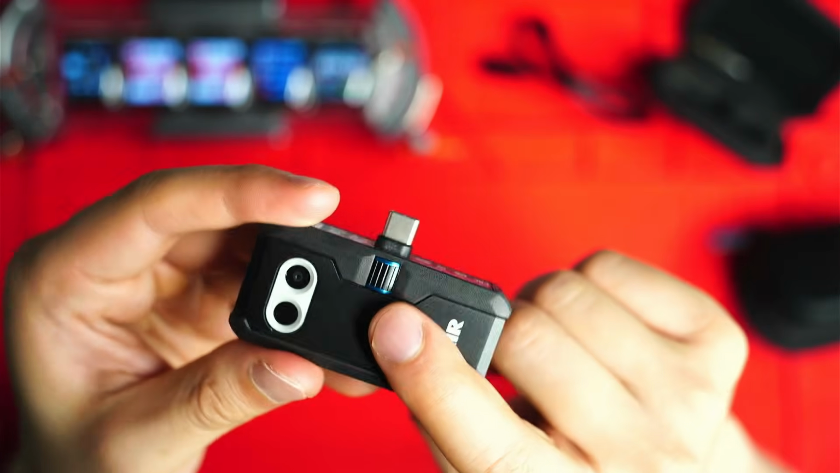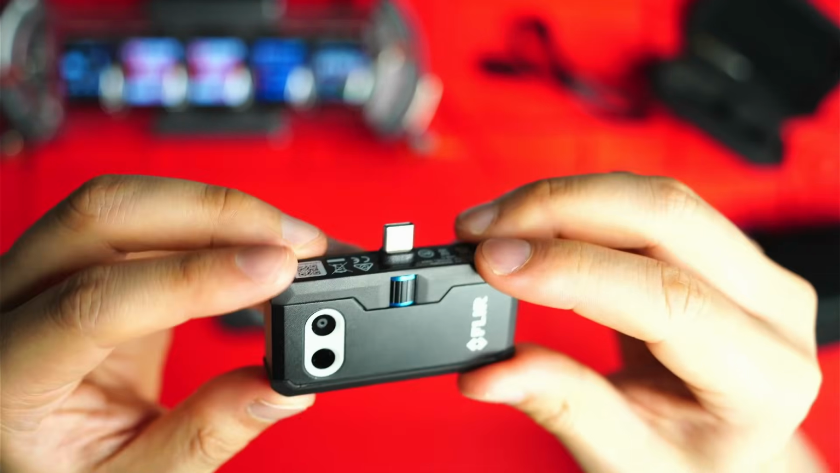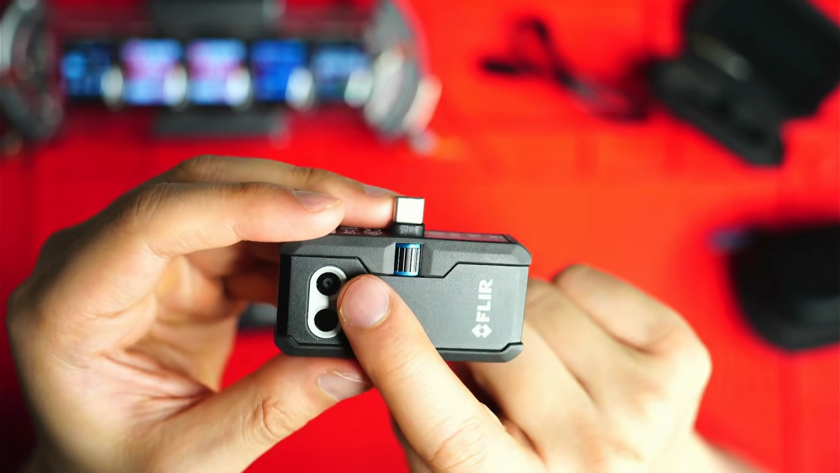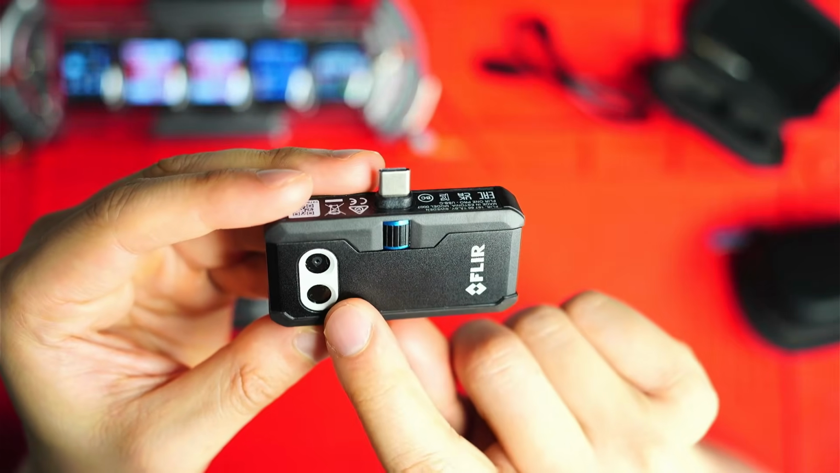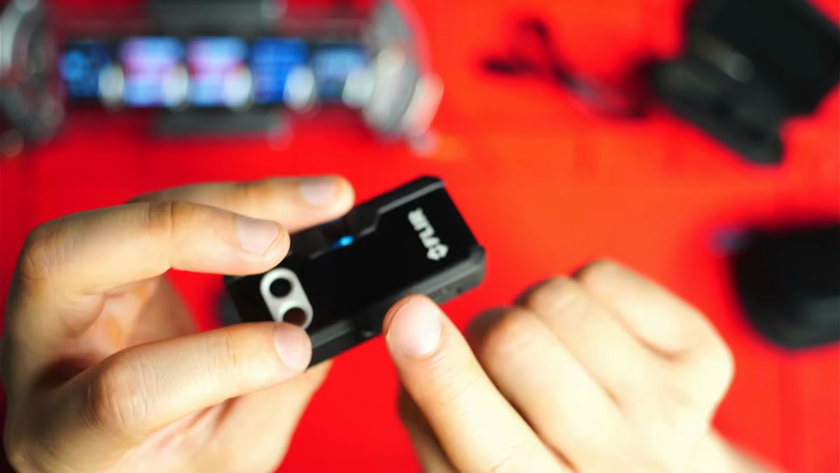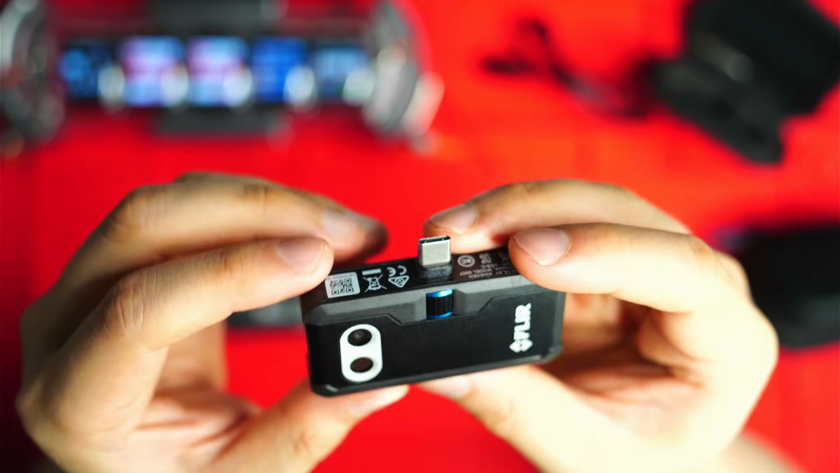You've got this anodized aluminium case. There's rubber bumpers here on the side, so it feels pretty durable. You also have a couple of cameras. That's a normal camera that FLIR use. I'll explain why later on. And that is the thermal camera below. They're also slightly recessed in there. On the bottom, you've got a charging port because there is a battery in there that needs to be charged for it to work, and also an on and off switch there on the side too.